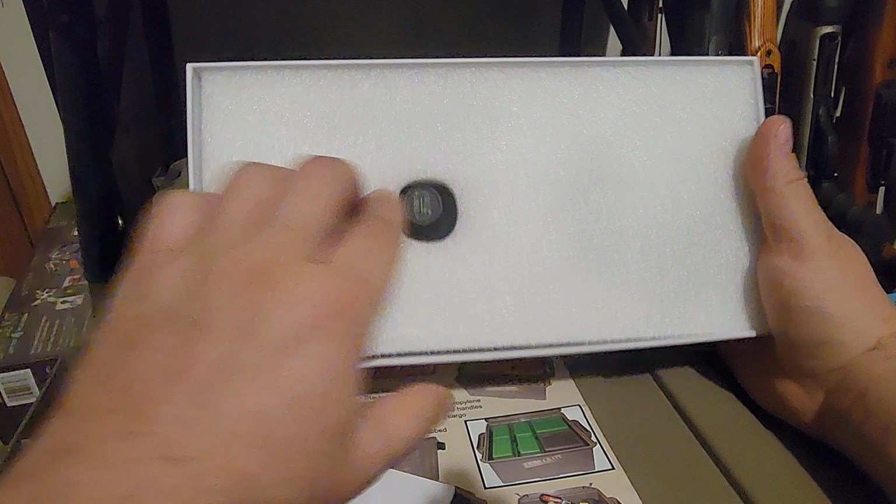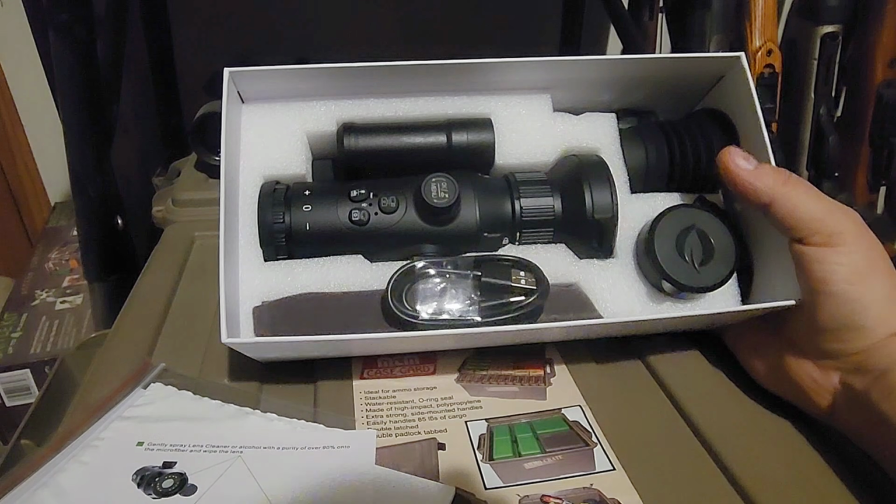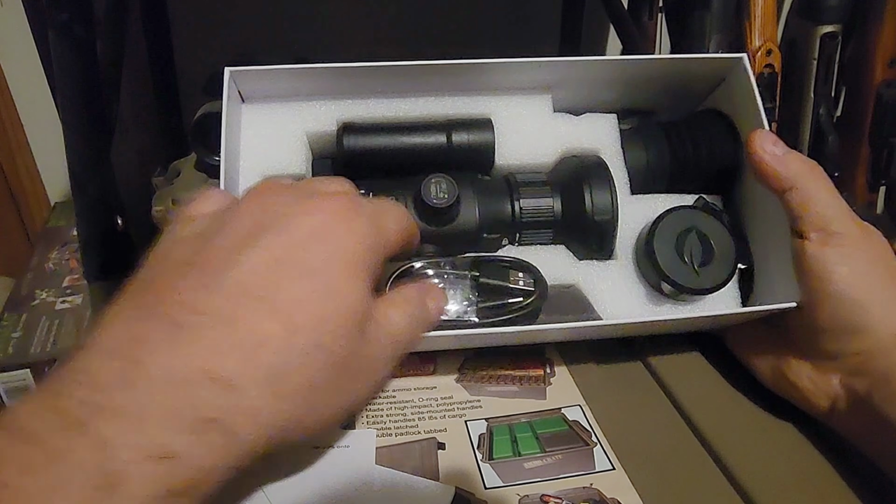So it's just going to be inside of here. Duh, right? So there she is. Like I said, nice tight foam padding. Of course, with this on top, it keeps everything pinned in place.